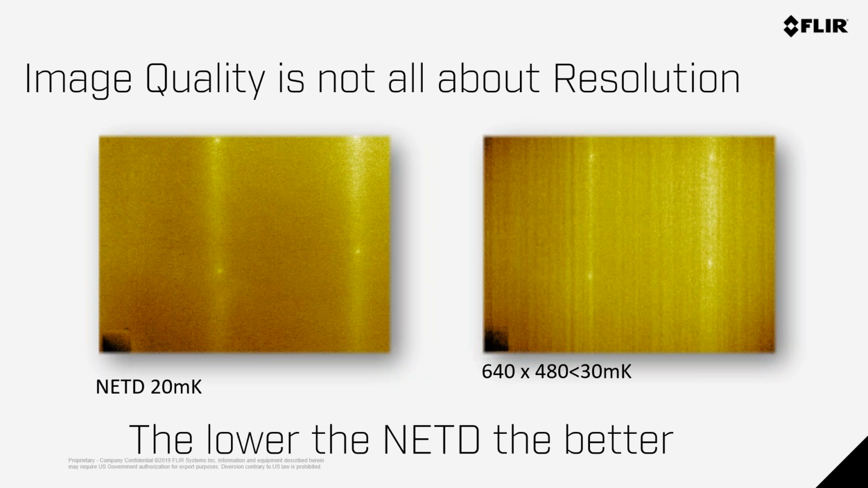This is very helpful if you're doing predictive maintenance, facility maintenance, building diagnostics, where you are looking for subtle temperature differences. A reminder, the smaller the number, the better.